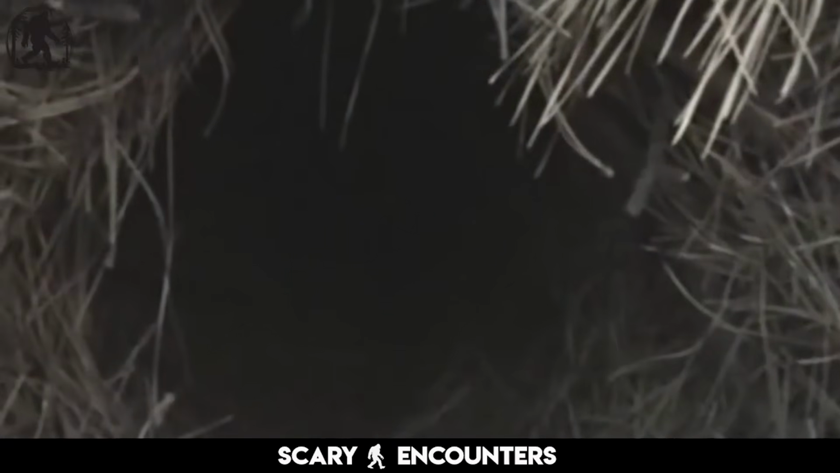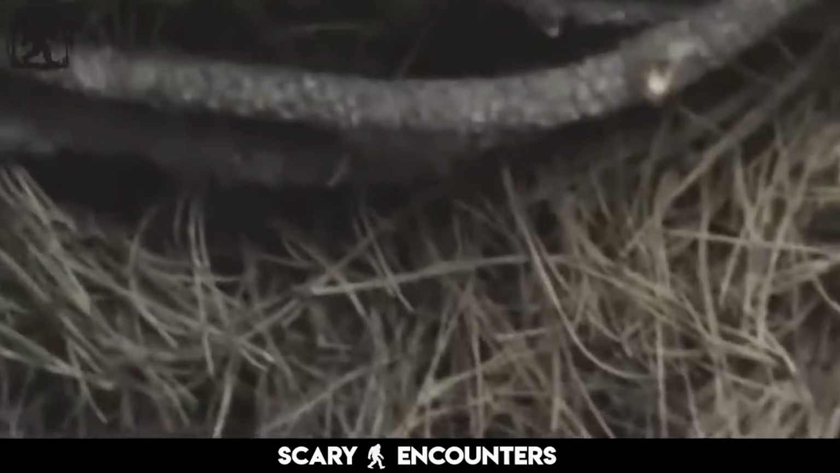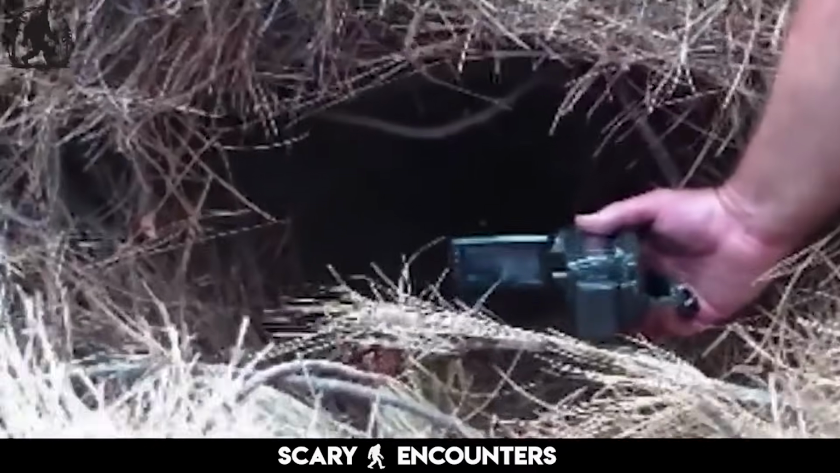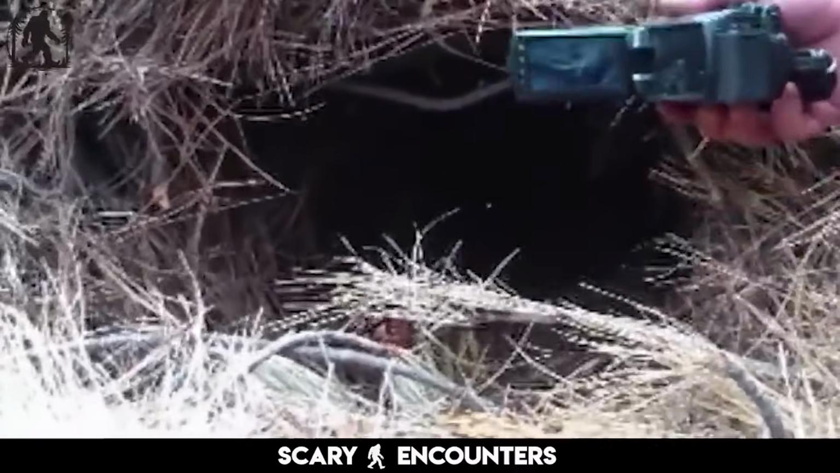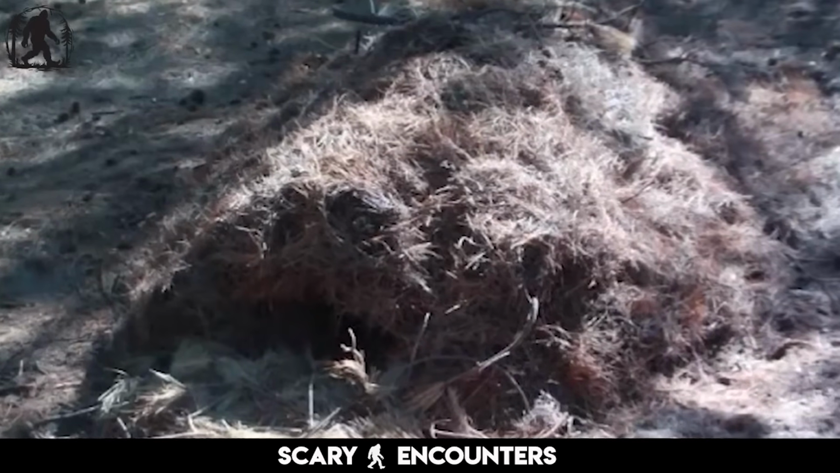A dark shape lingers at the far end of the nest. It's small, barely visible, but it moves. A wave of unease washes over the team as the realization hits. Something is inside. The investigator tries to make sense of what he's seeing, but the camera struggles to capture the details. Whatever it is, it's watching him. He knows he's intruding on something's space, and for a brief moment, there's an eerie silence. Then, with a cautious retreat, he backs out.